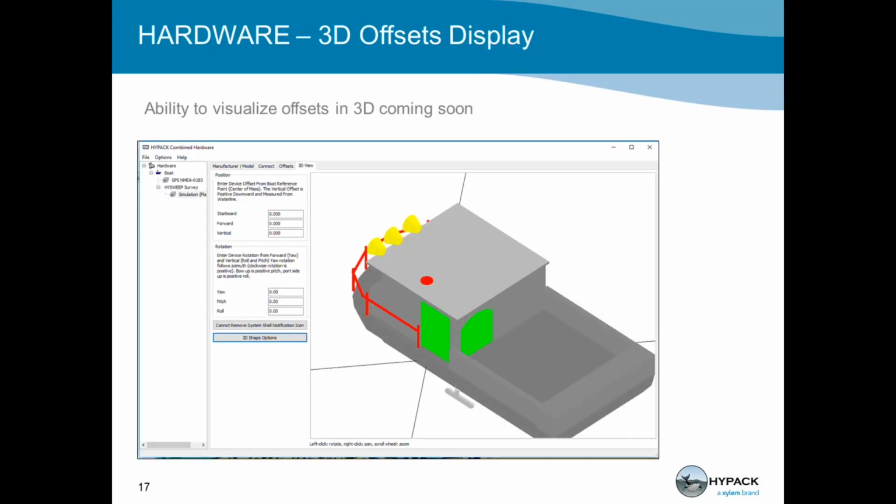What's my rod height, whatever, there's any number of things you could have that are going to give you your wrong elevation, your wrong positioning, right? Well, if we can tell you where your offsets are, we could build that boat in 3D so that you can visualize all of your sensors on the actual boat much better for everybody. So that's coming very shortly here in 2020, something we're really excited about. And again, it's based on things that we've been asked about for a long time.